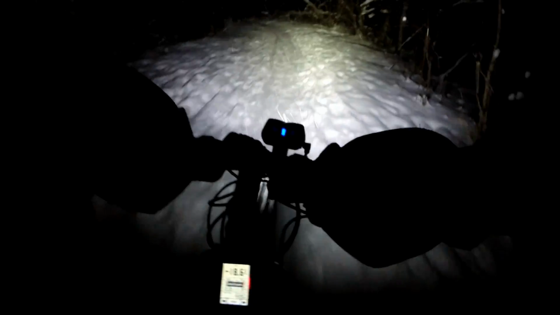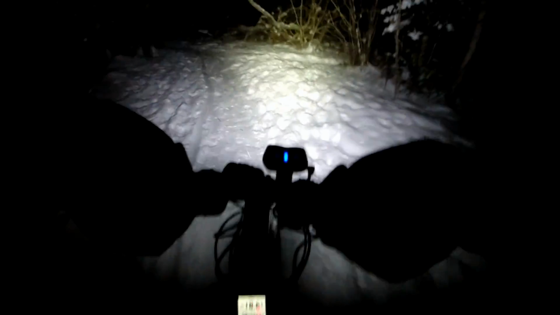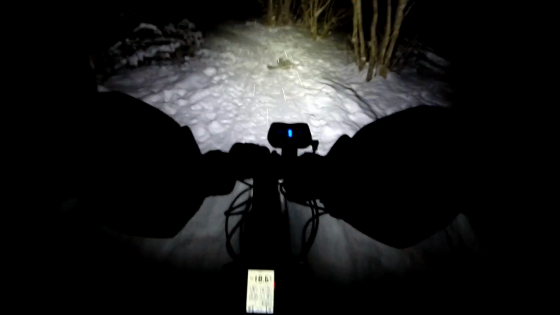One thing I've noticed as I've gotten fitter is I feel the need to consume fewer calories on longer rides, meaning that my body has gotten much more efficient at burning fat as a fuel source. And I was already well hydrated when I started, so I have to take a leak again. The temperature started to drop. It's now minus 18.6. It was like minus 17.5 or 7 after the first 30 minutes.